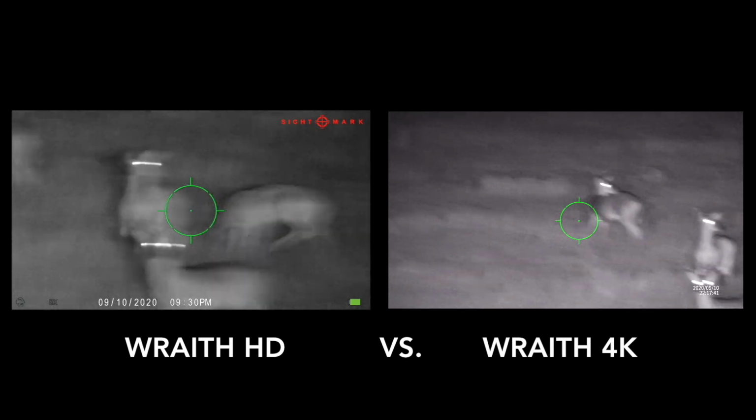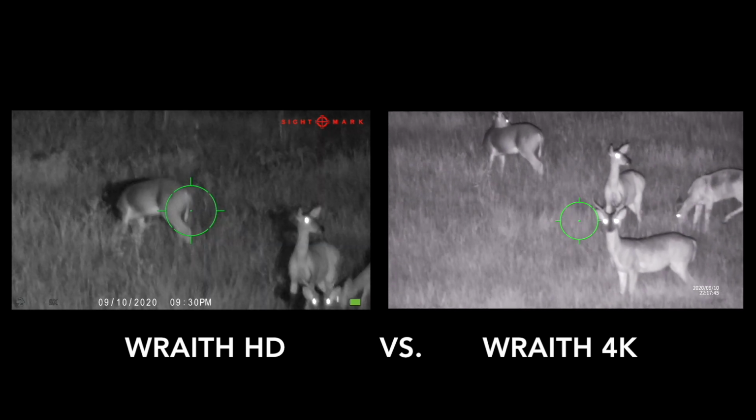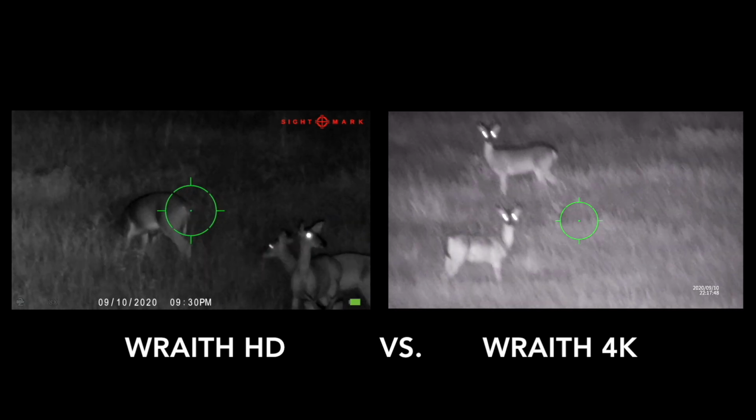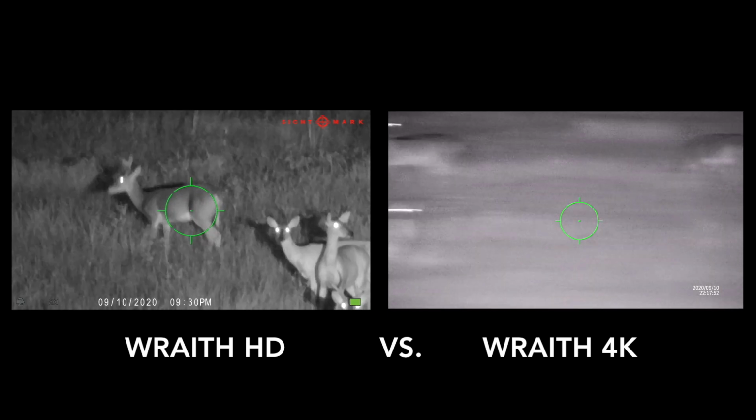I do love rechargeable batteries. And again, it gets about 5 hours of in-the-field use runtime. That's plenty fine with me. I would take this out and leave it on. I wouldn't leave my IR light on the whole time, but I would have the scope turned on the whole time.